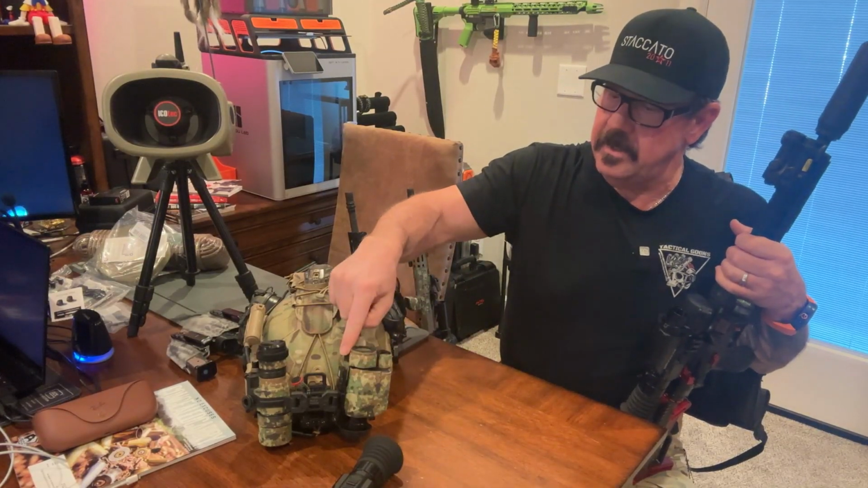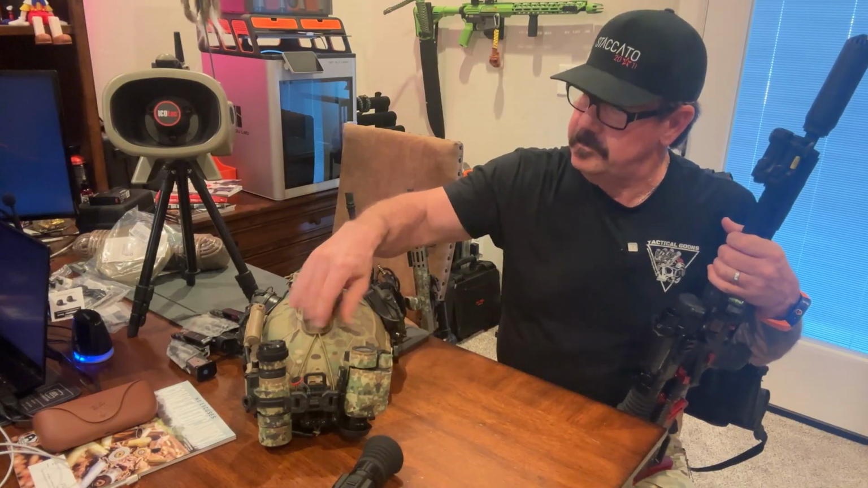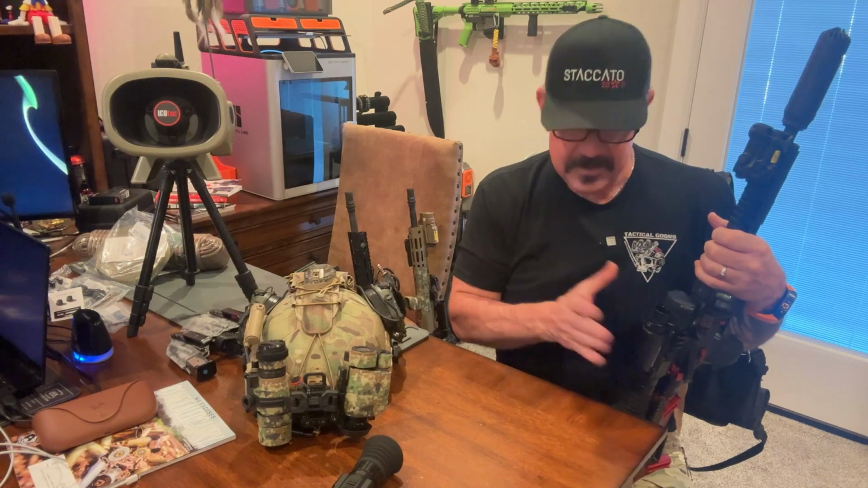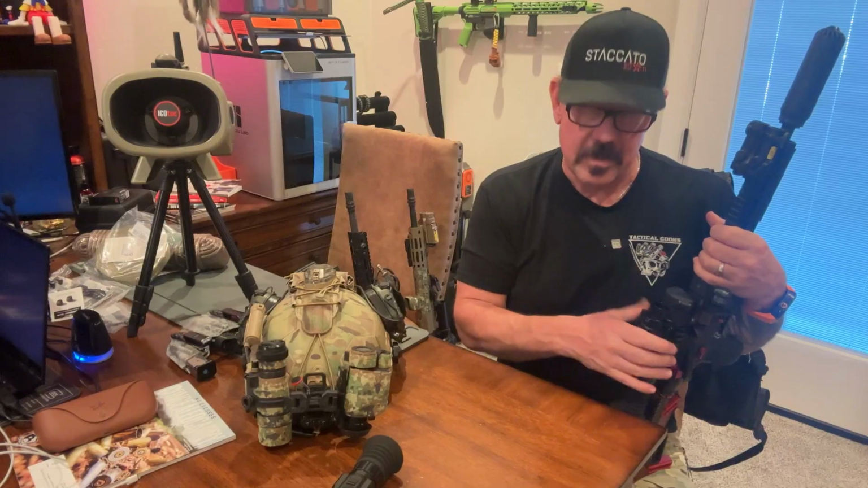It's weird, as this little guy right here, this is my Jerry YM 2.0 on my night vision setup with my helmet. I think this little guy here costs more than this. Off the top of my head, the DNT Optics Thermite, I believe is about $3,200 or $3,300.